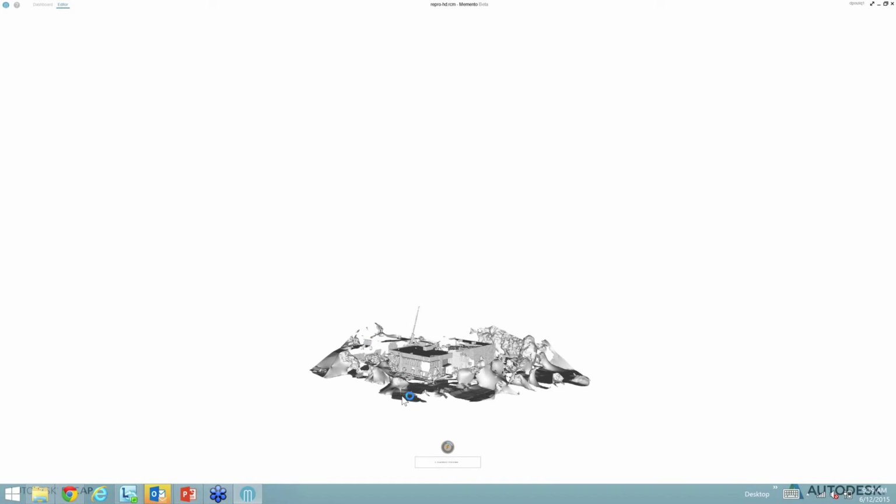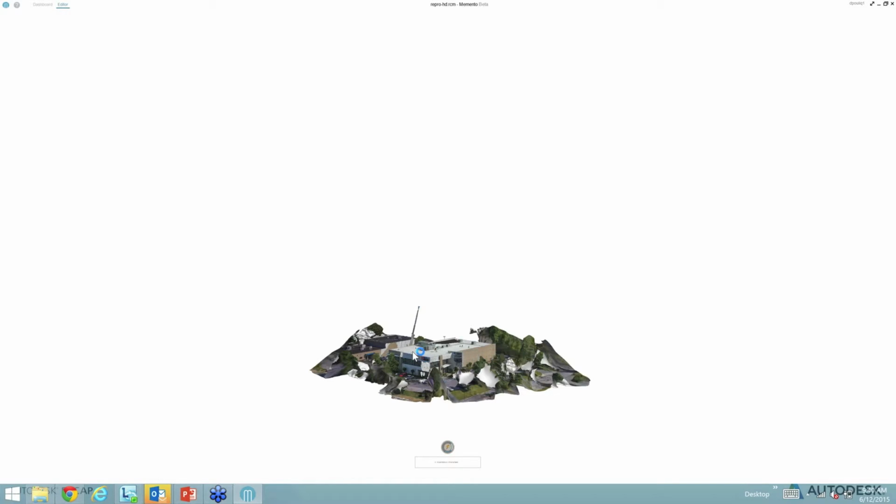It's coming back here. Memento is our mesh-based tool for photo to 3D plus other sensors as well. It's a really nice tool for editing your mesh, cleaning up, healing your mesh, and preparing that for 3D publishing on the web or 3D printing as well. So here is my 3D model coming back.